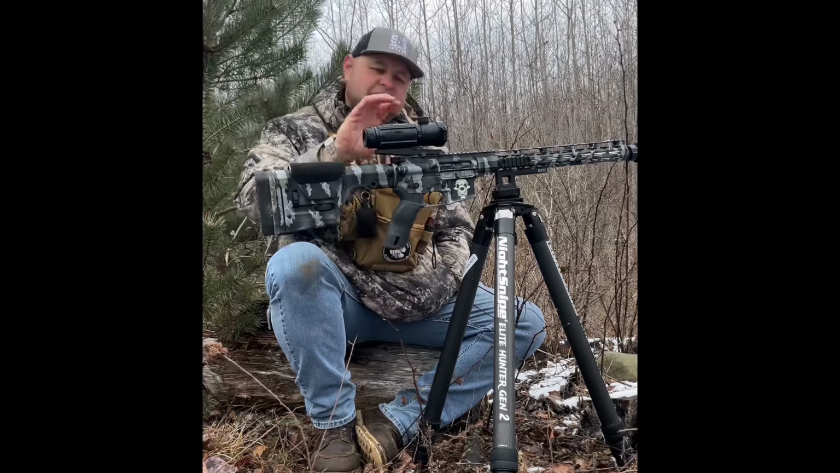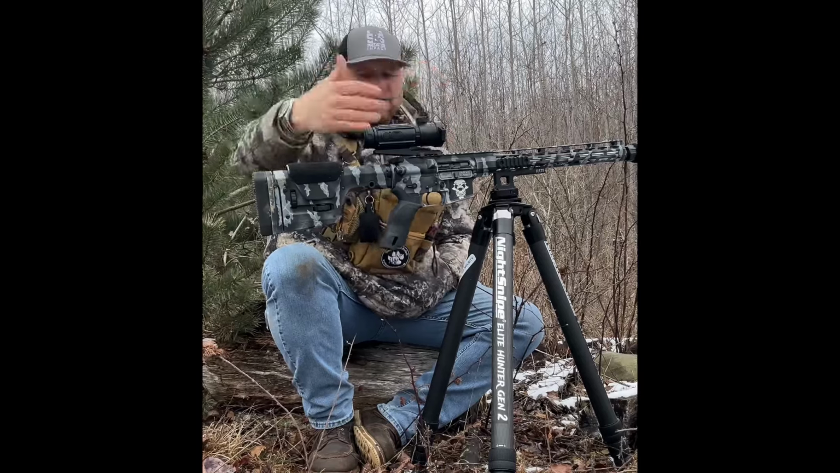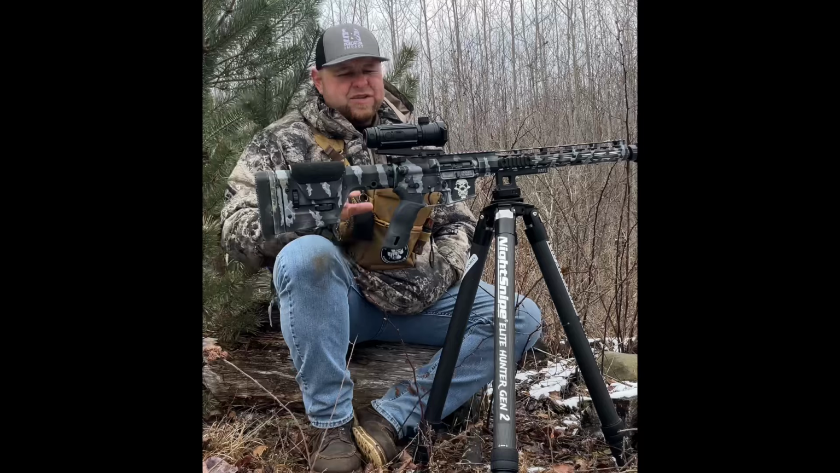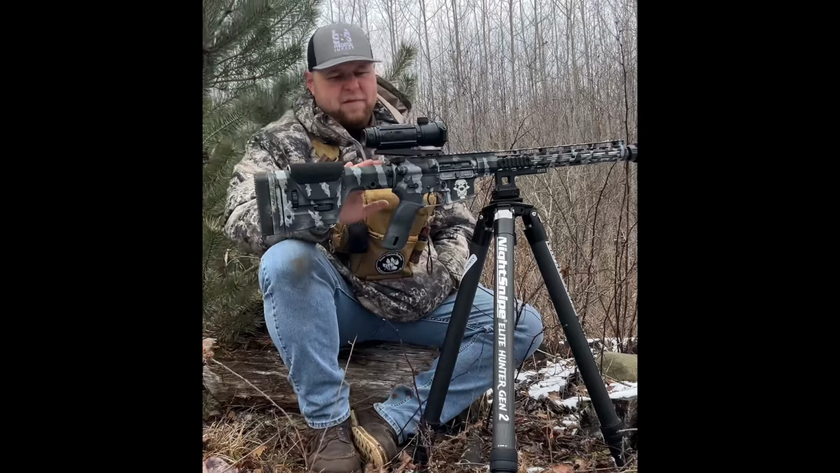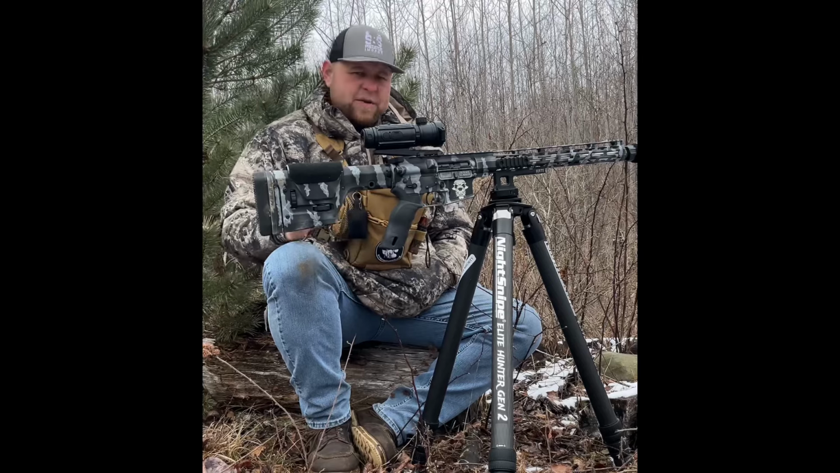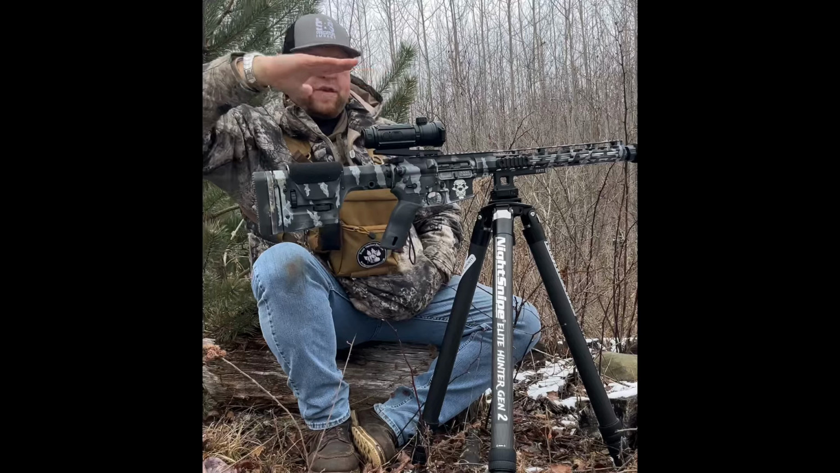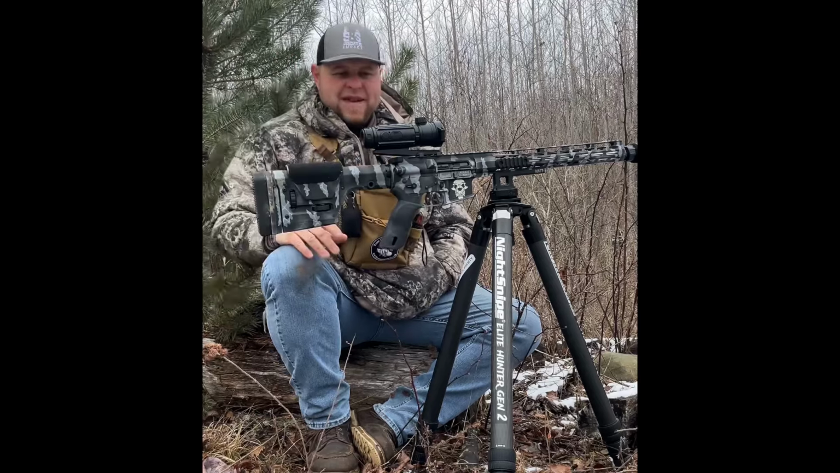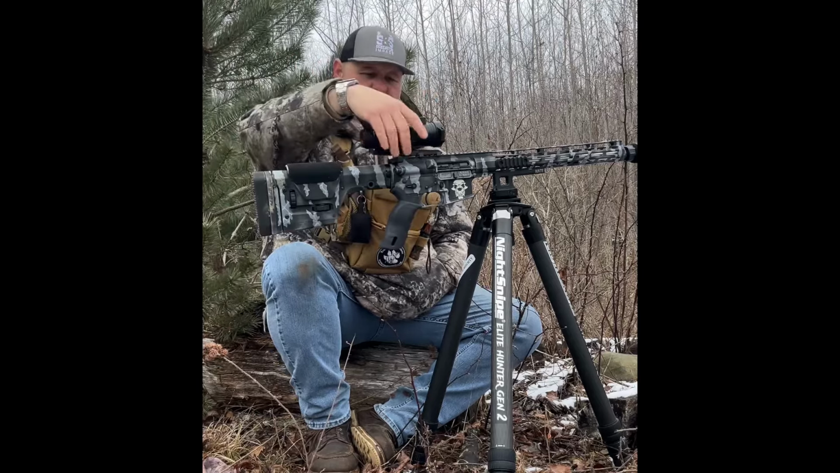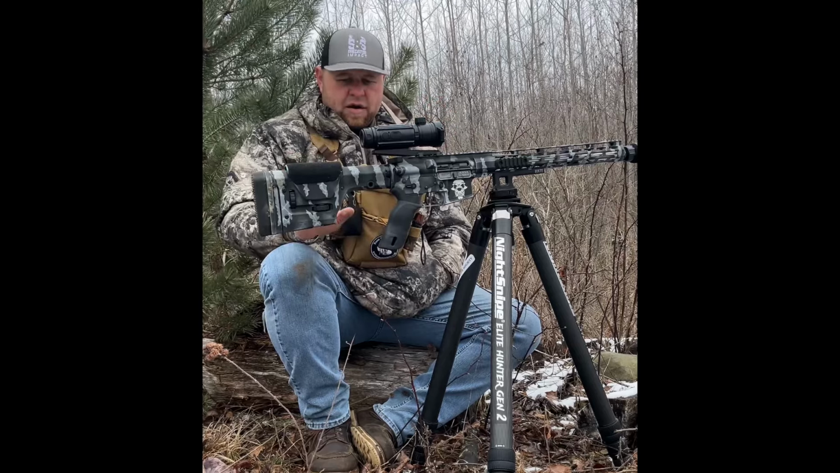So between the LRF and then the laser pointer and the rugged design of this optic, the mount that comes with it, and just real quick on the mount, it's a lower profile mount. If you guys can see that, you've seen some of those guns where, especially your bolt action guns, the optic comes back and it sits really high. This one's not. This one is a nice low profile mount. It works very well with the AR platforms.